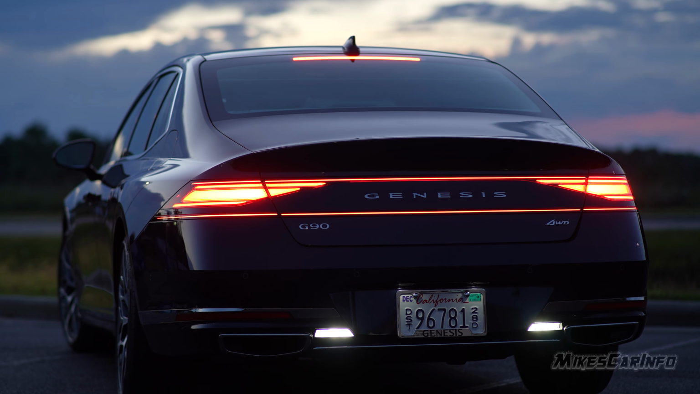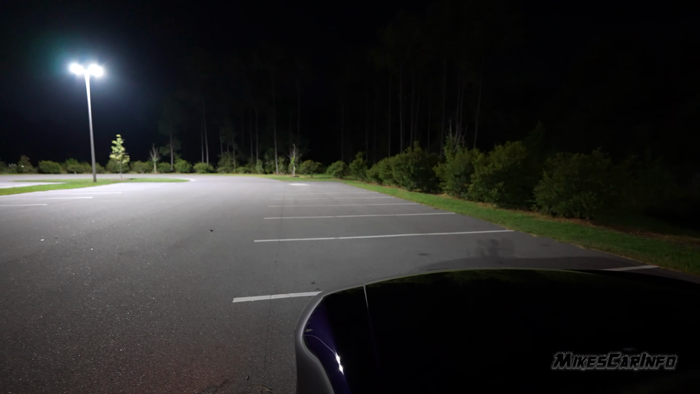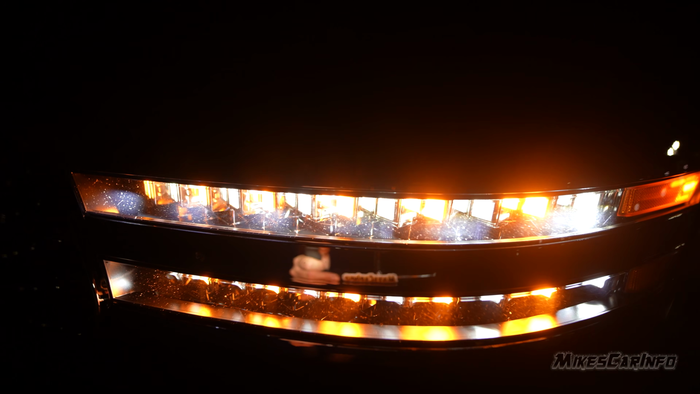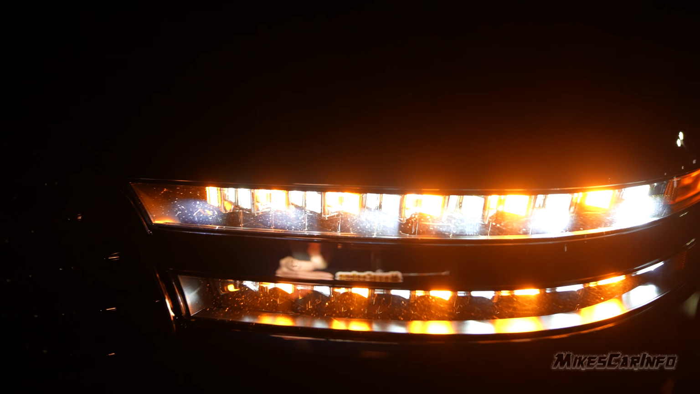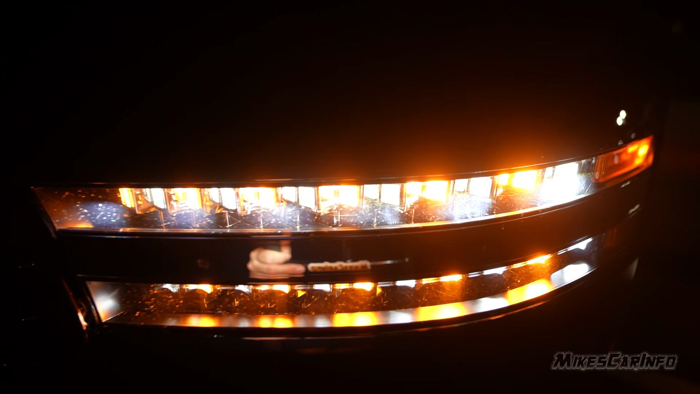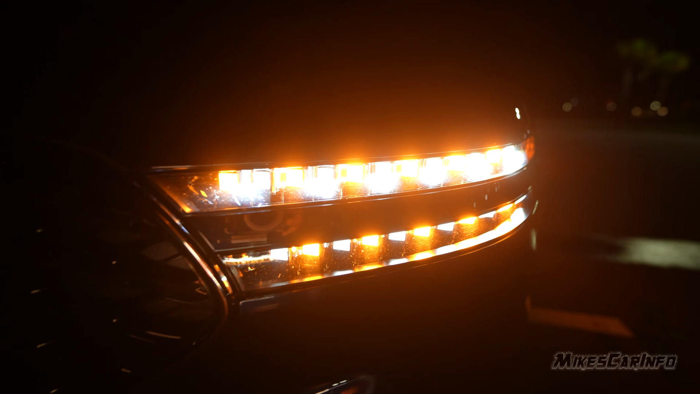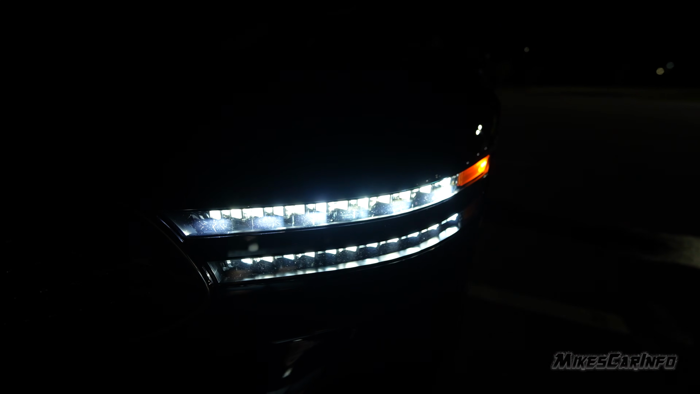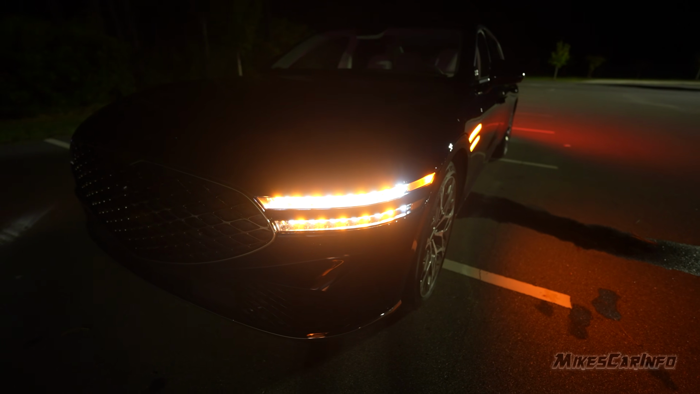Just an impressive combination. Okay, so let's go from the parking lights to the actual headlights. Here's what it looks like with the turn signal on. There's actually 23 headlights when you count them all up, if you exclude the turn signal. So the turn signal kind of replaces those lights. By my count, 23 headlights. And here's what they look like without the turn signal on.